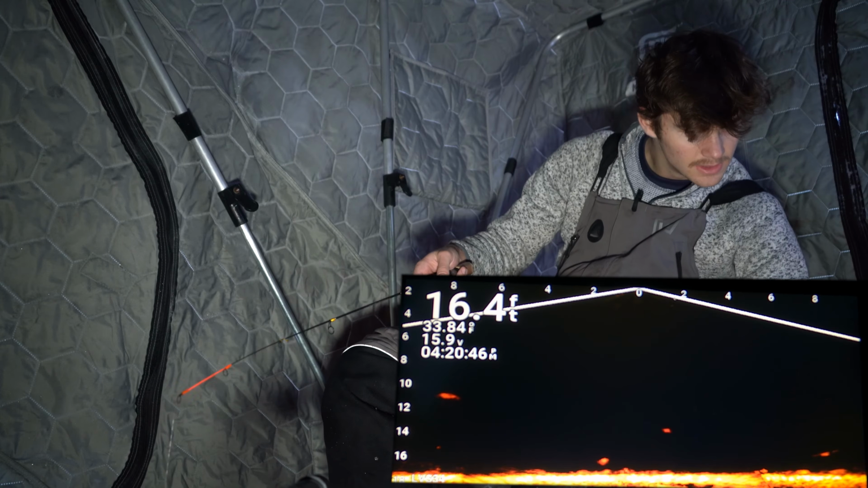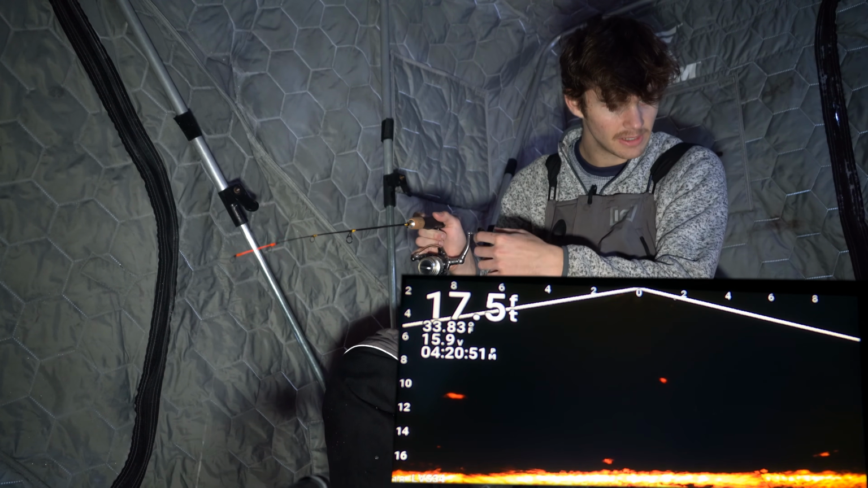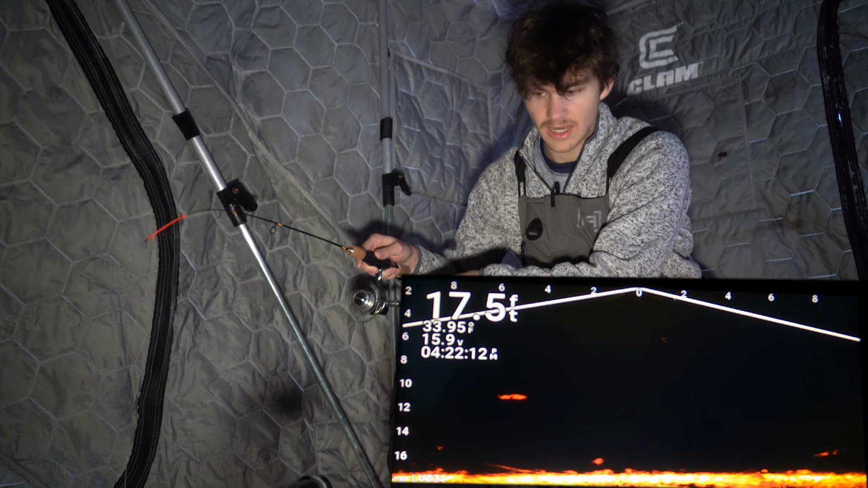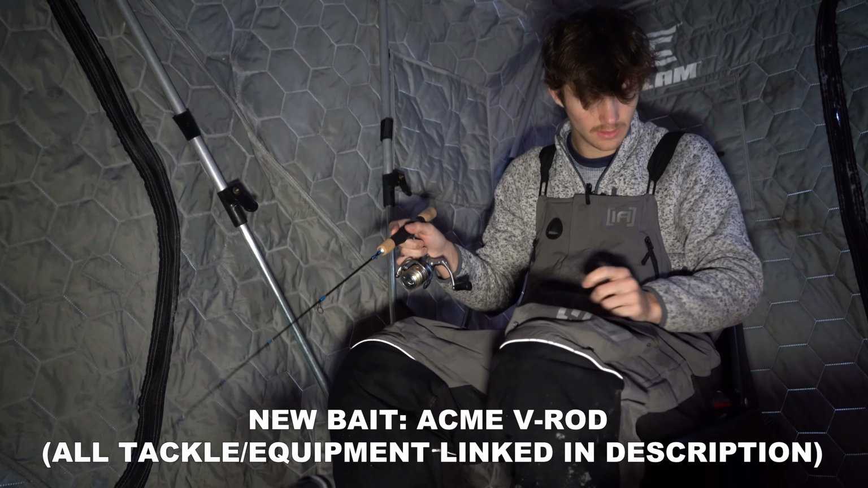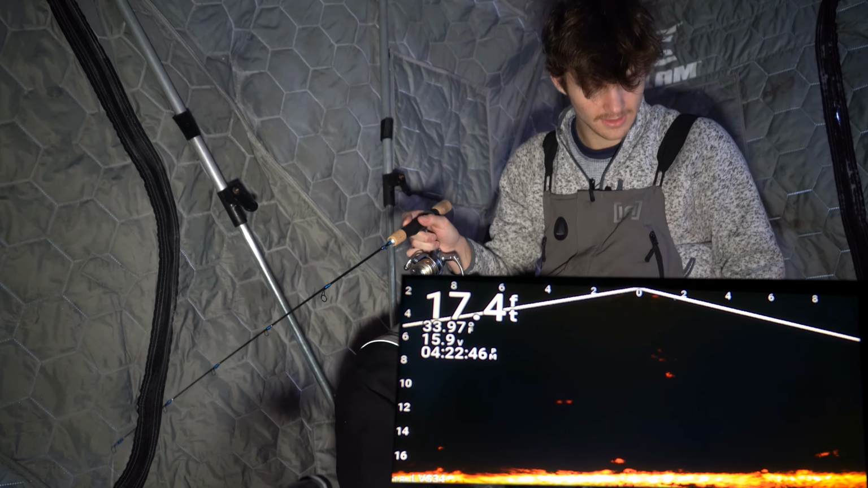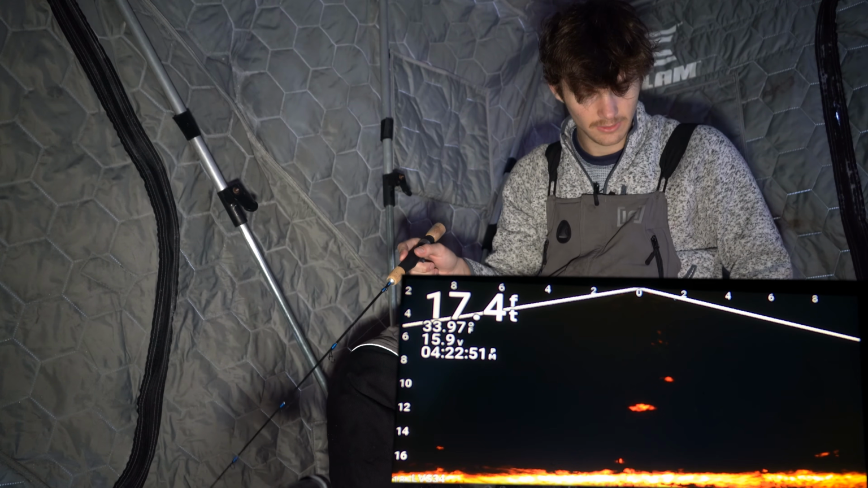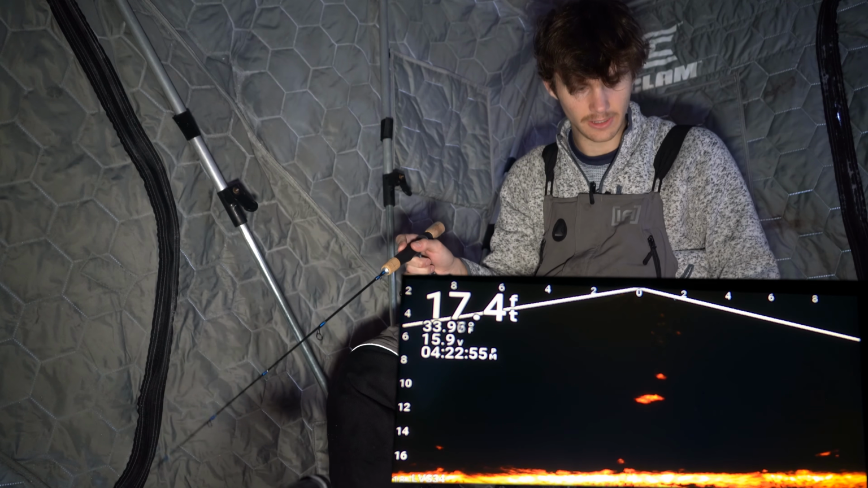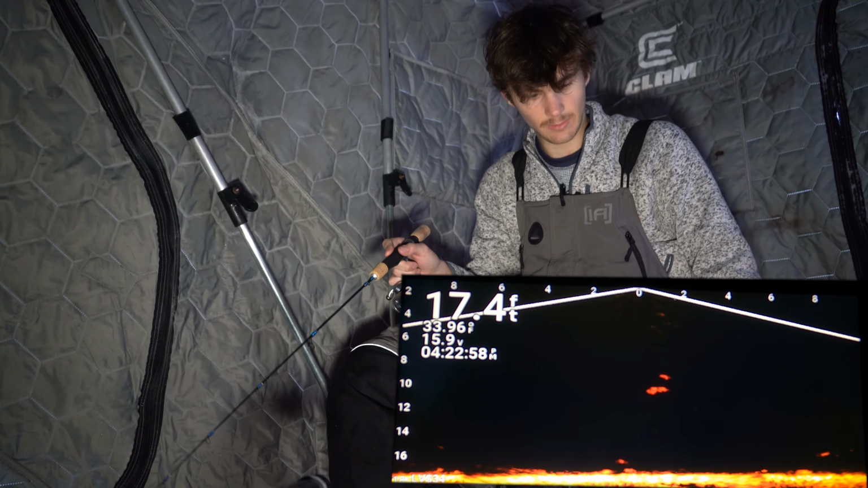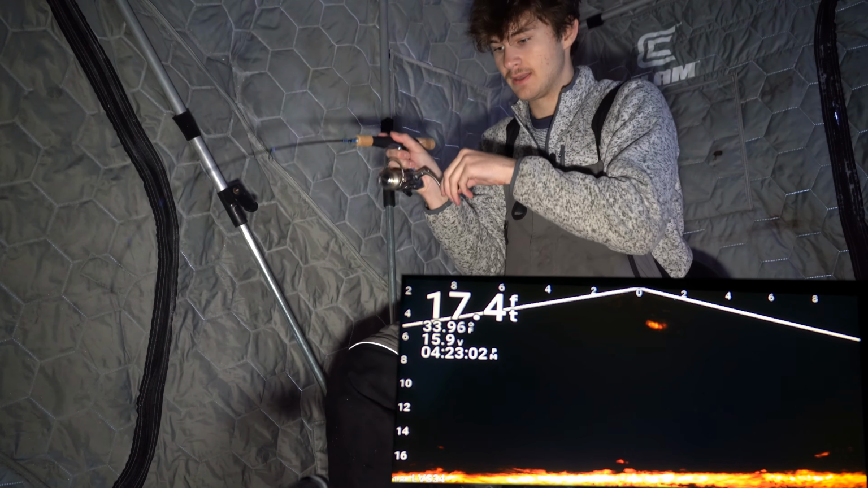Oh, look at that. Suspended fish right there. It's a good mark. I'm gonna bring it up here, see if I can pull him in. Bring this up. I want to see if he wants something a little bigger. Oh, does he want that? Oh, he might. He might. Oh, okay. Look at him right there. Oh yeah, here he comes. He wants it.